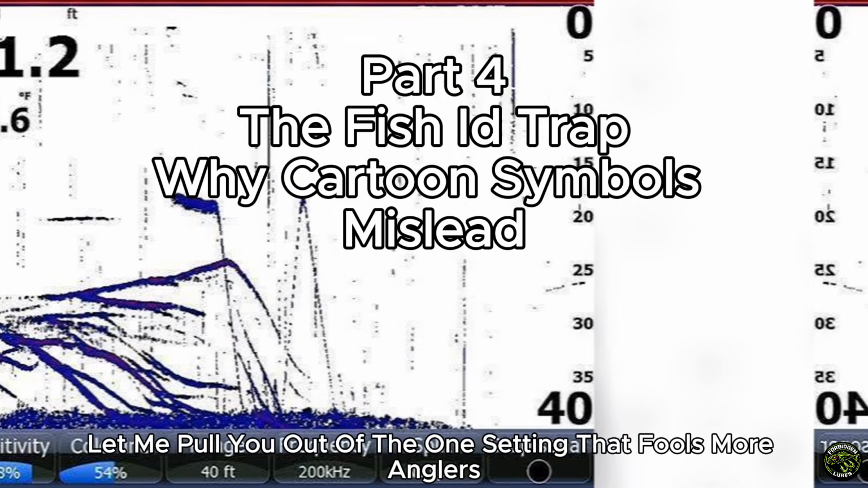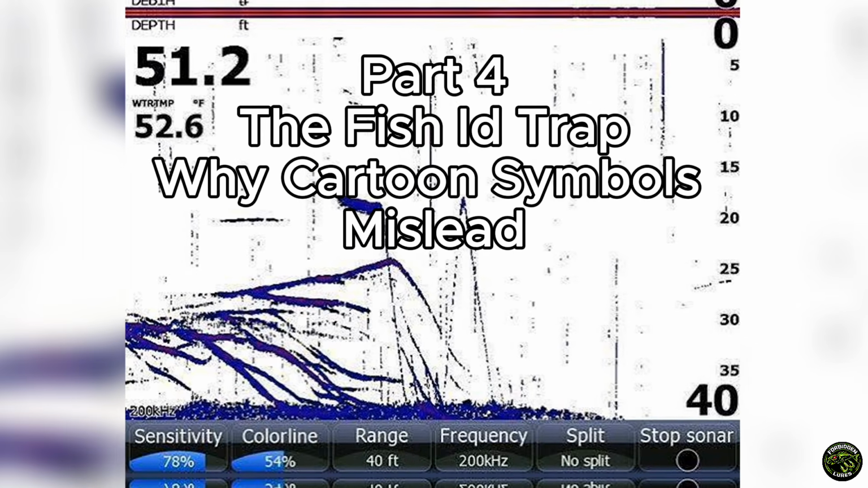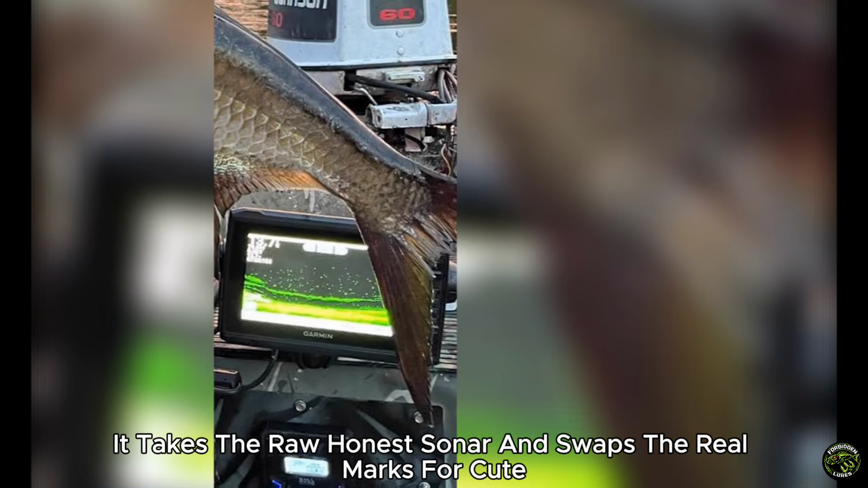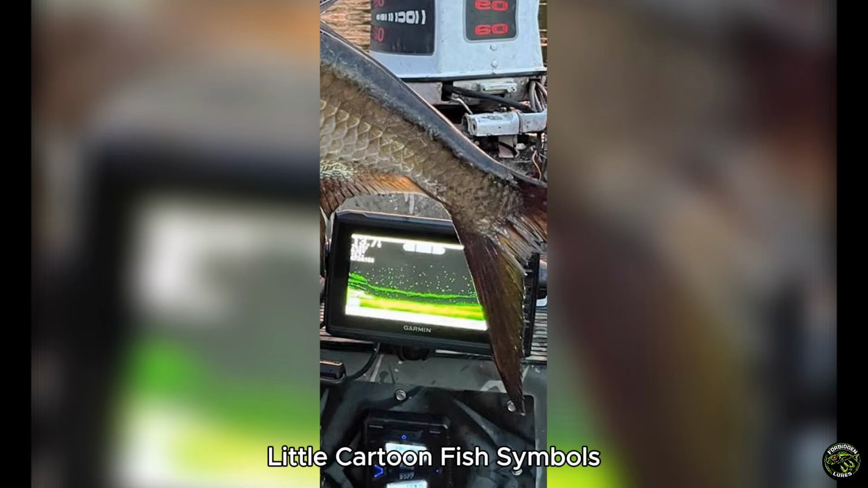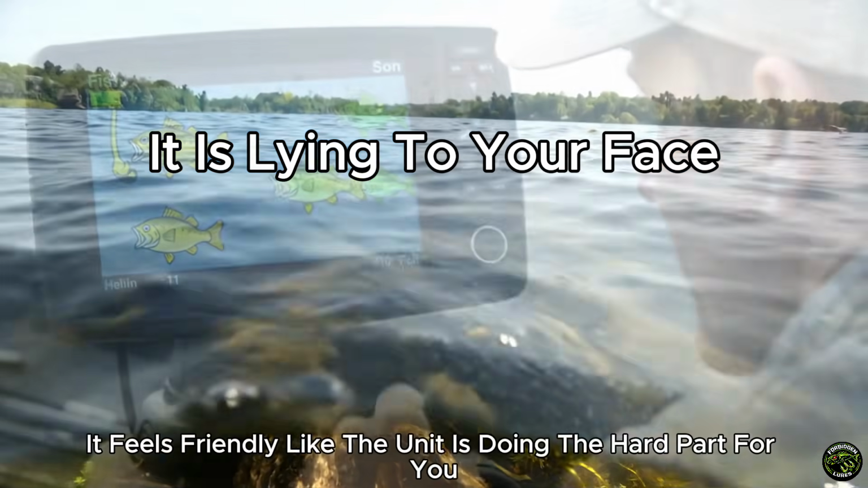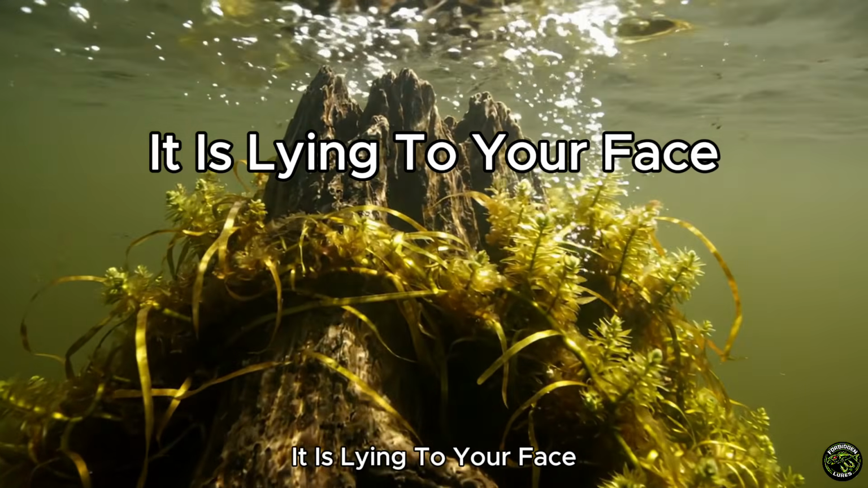Now let me pull you out of the one setting that fools more anglers than anything else on the menu. Out of the box, most units run something called fish ident. It takes the raw, honest sonar and swaps the real marks for cute little cartoon fish symbols. It feels friendly, like the unit is doing the hard part for you. It is doing nothing of the sort. It is lying to your face.